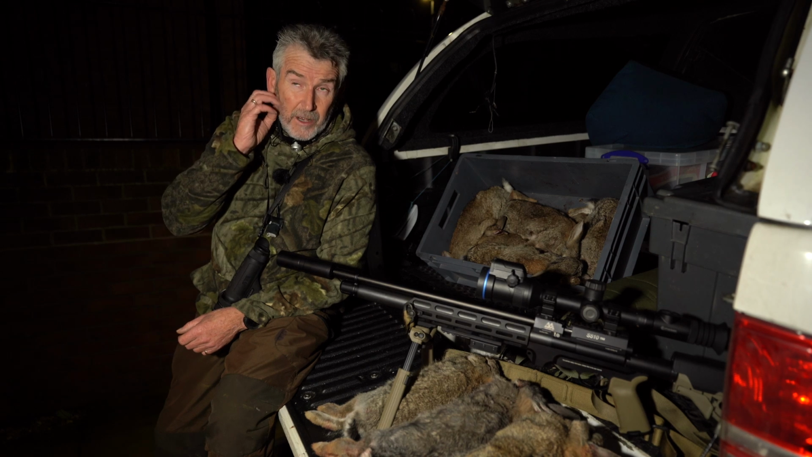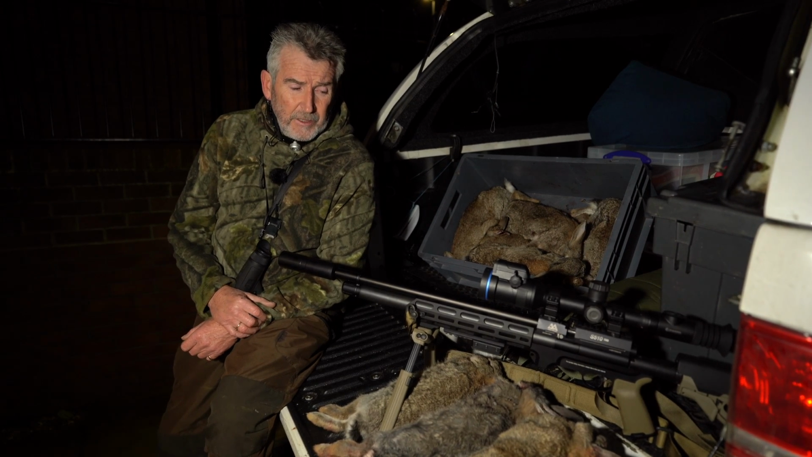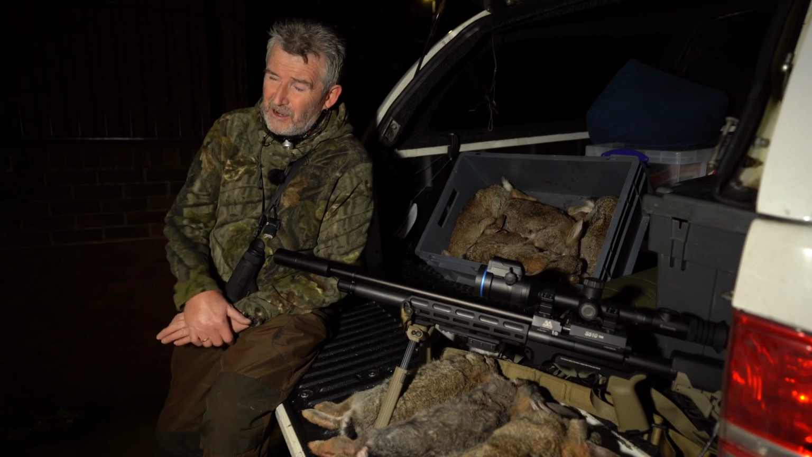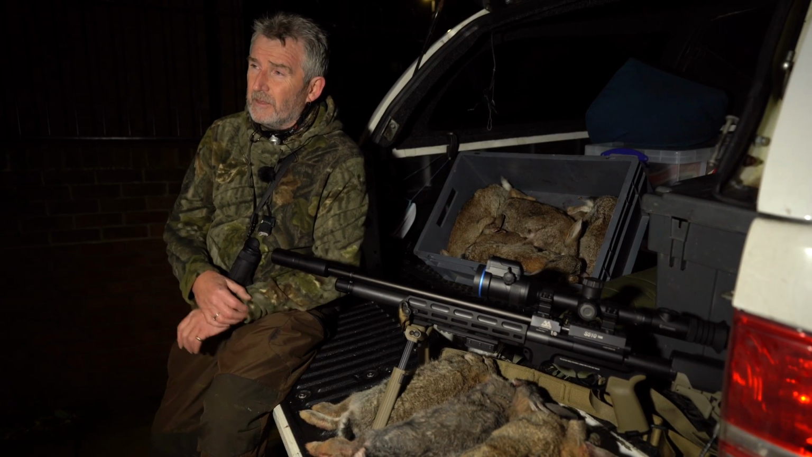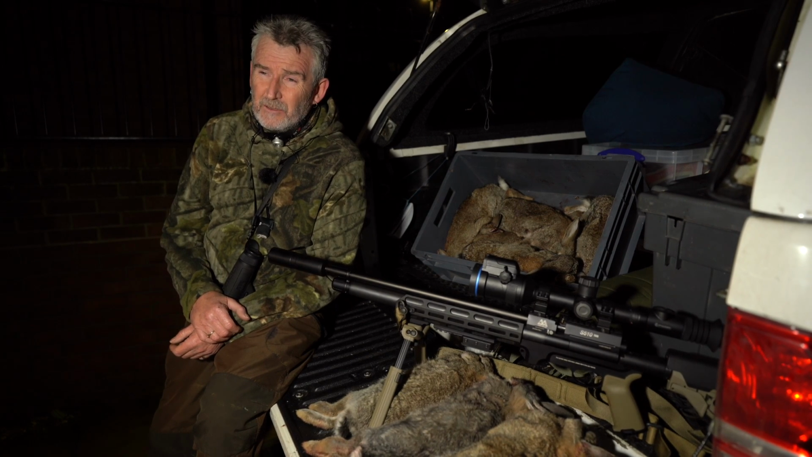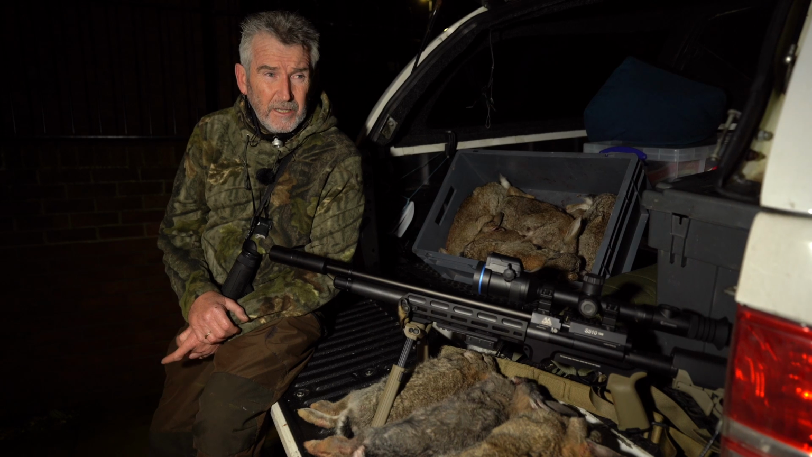Right, we're back home now, away from the secret location. We've managed to shoot 11 rabbits, which is pretty good. We set off about 7:30ish, and we're back now, it's about 11:15. Total time in the field was about 2.5 hours, something like that. So not a bad result for the time.